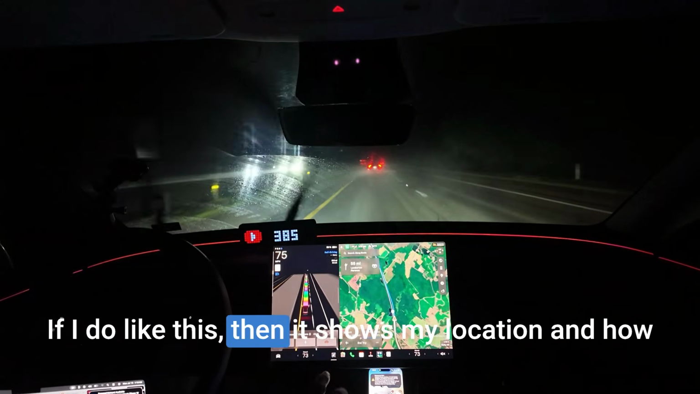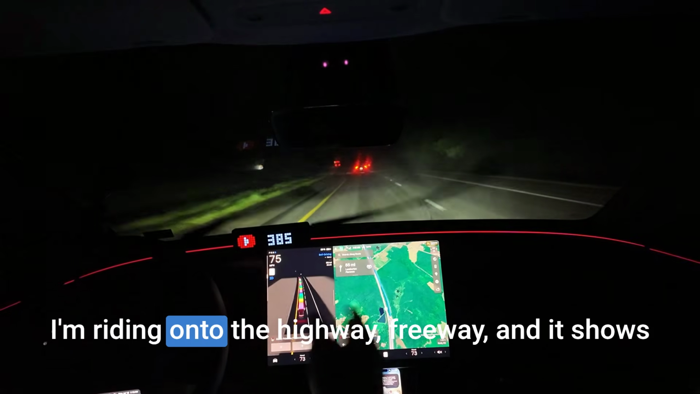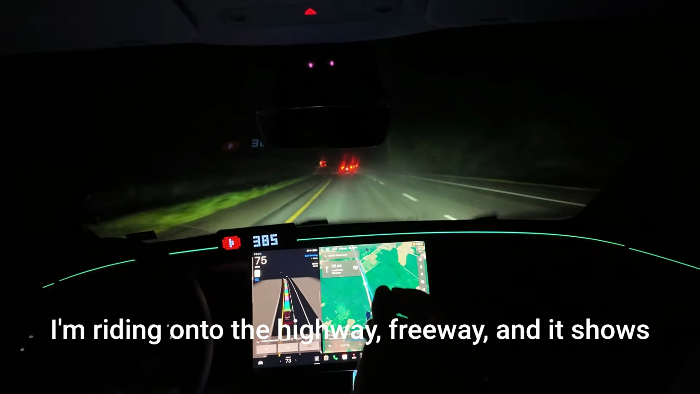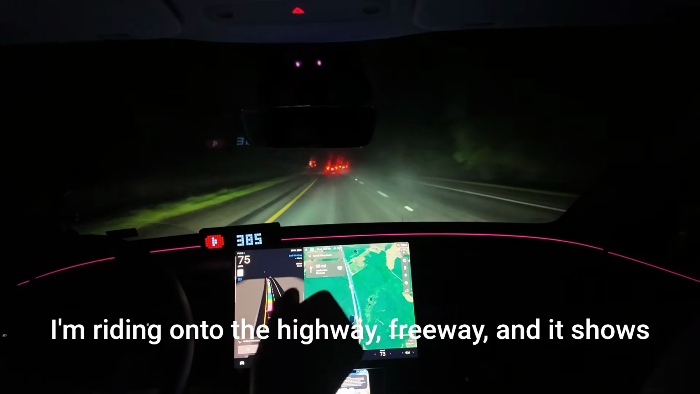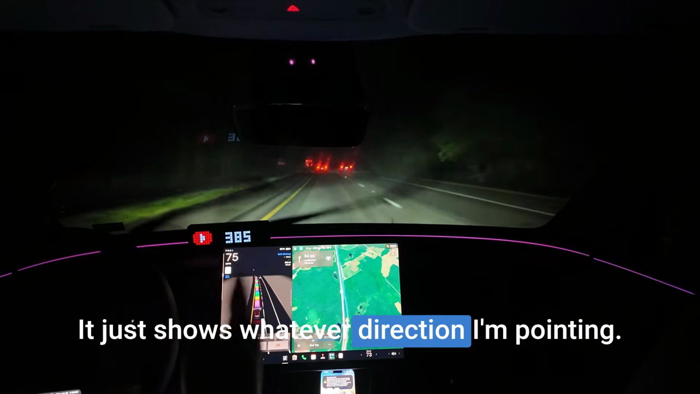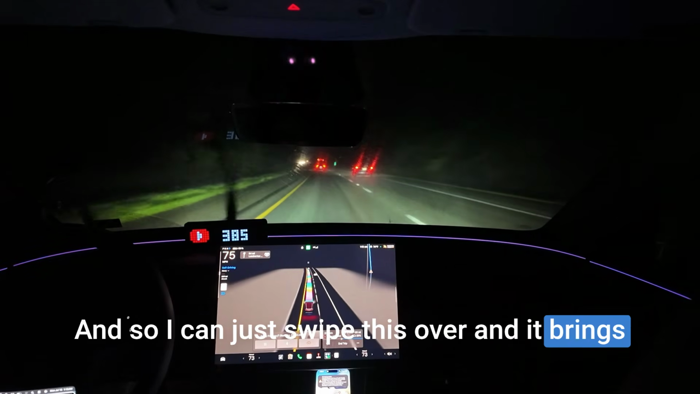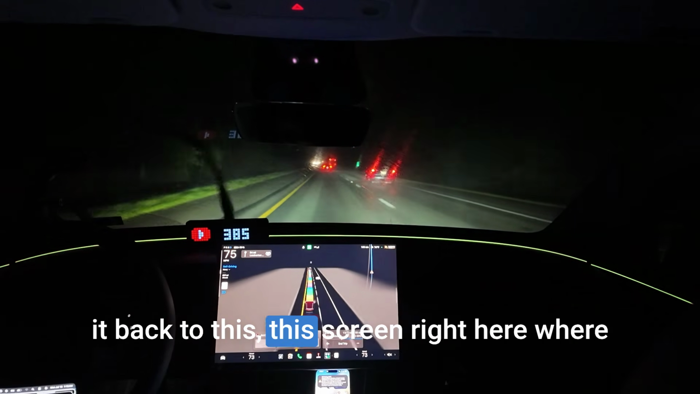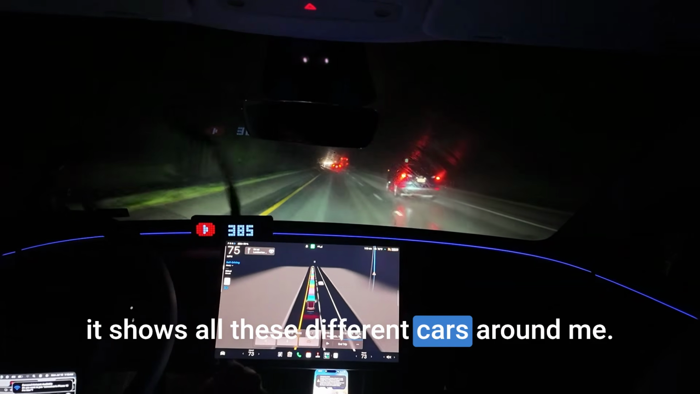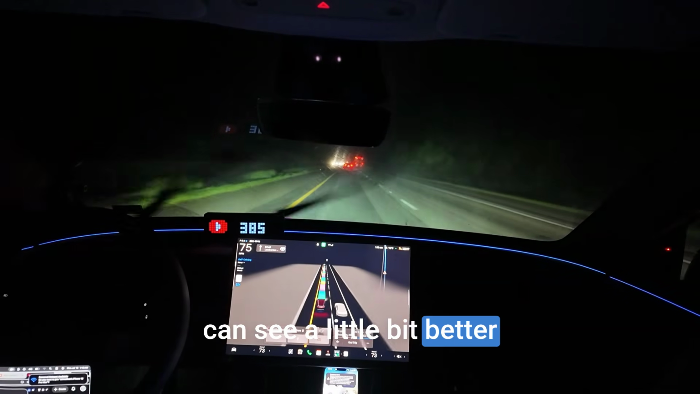If I do like this, then it shows my location and how I'm riding onto the highway, freeway. And it shows my direction, so it doesn't face exactly north. It just shows whatever direction I'm pointing. And so I can just swipe this over, and it brings it back to this screen right here where it shows all these different cars around me. Let me zoom in so you guys can see a little bit better.